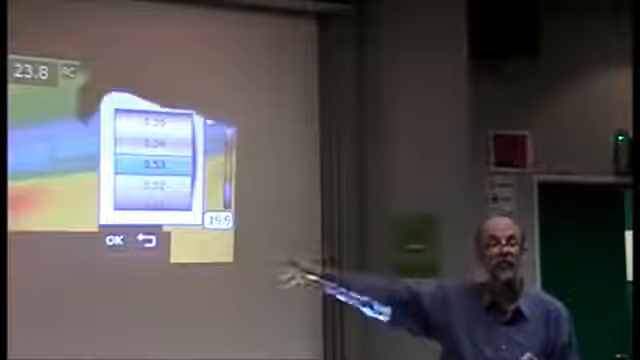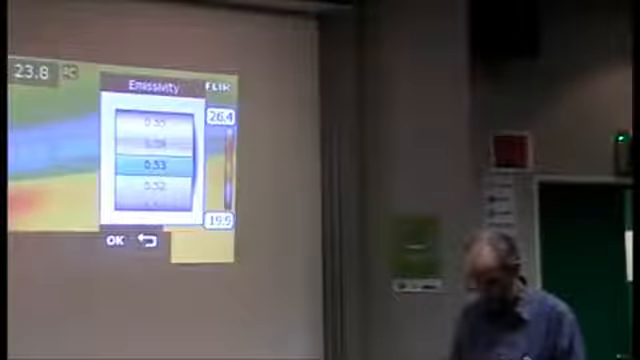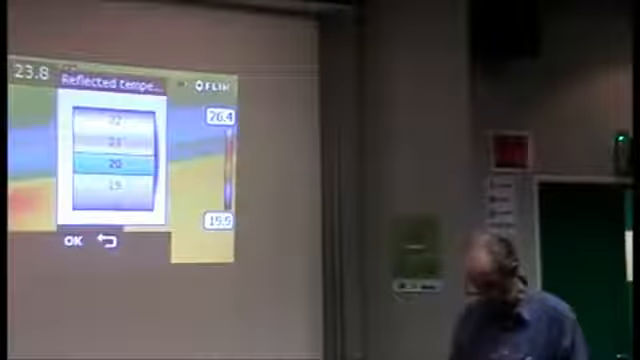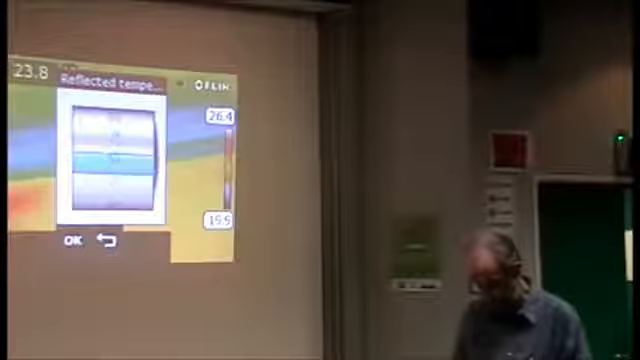Not a lot in this case. The main reason it's not making much difference here is because the reflected temperature is about the same as the object itself. If we leave it like that, and now change the reflected temperature and make that something quite different, I've now got a reading of minus 13 degrees, just by changing the parameters.